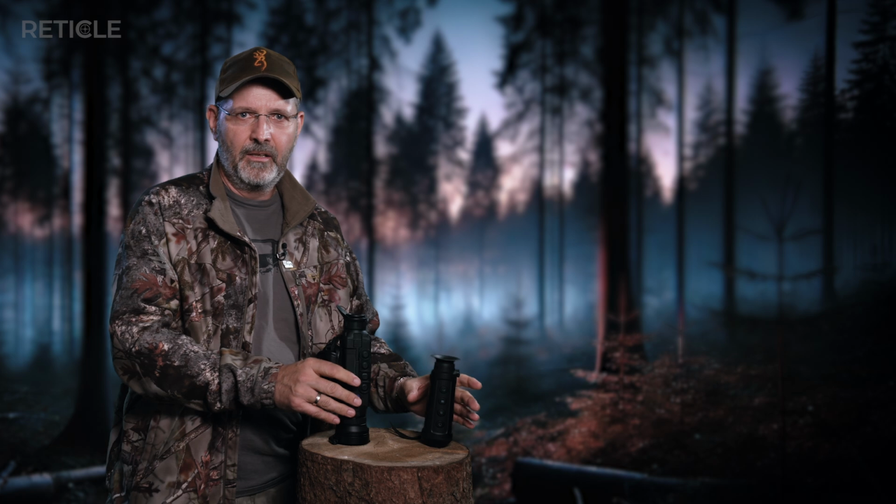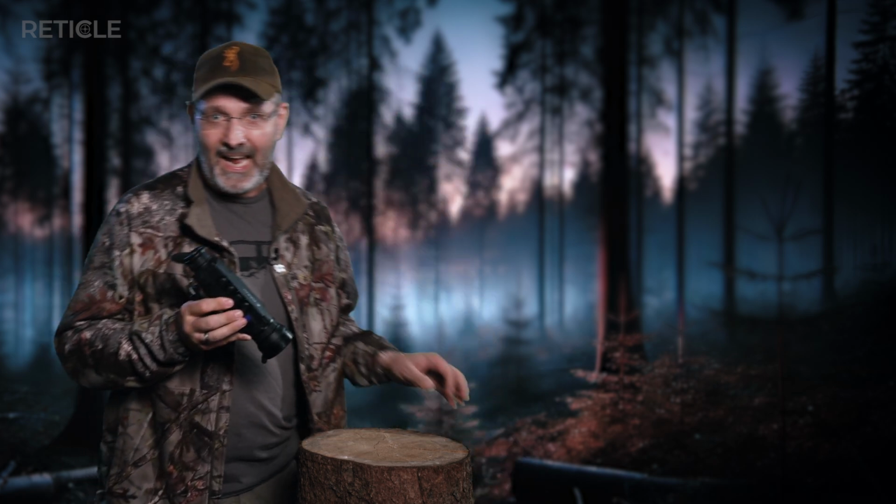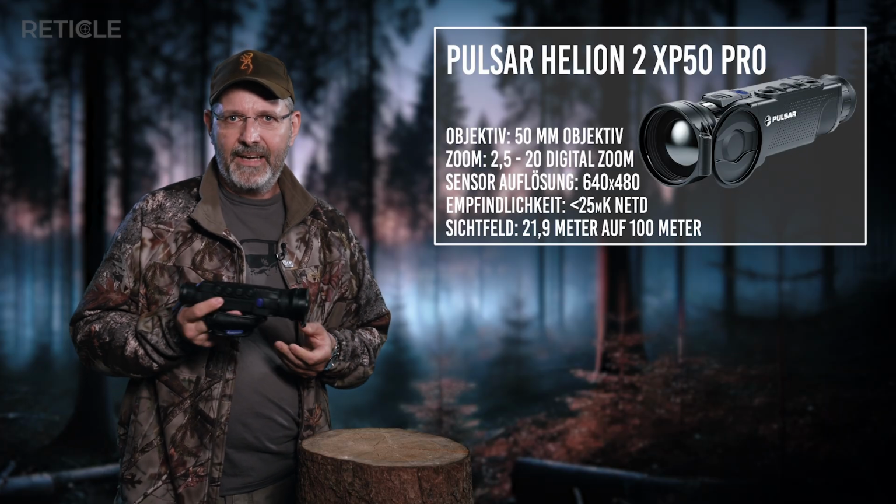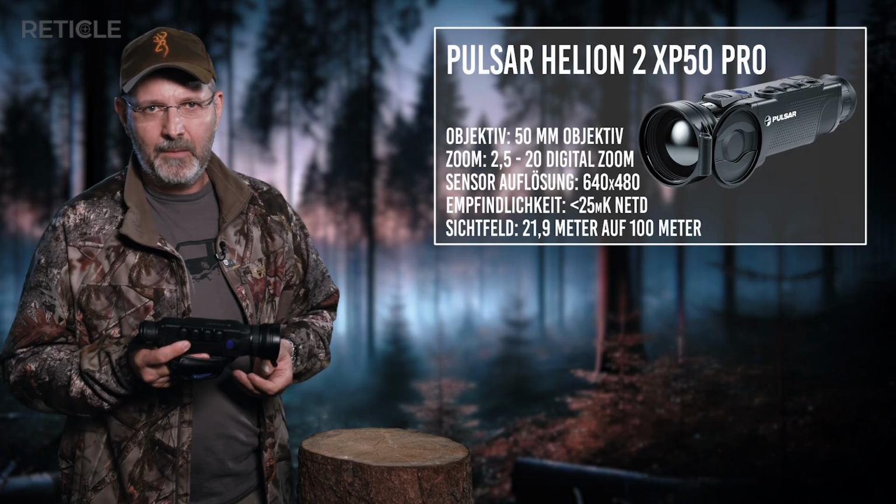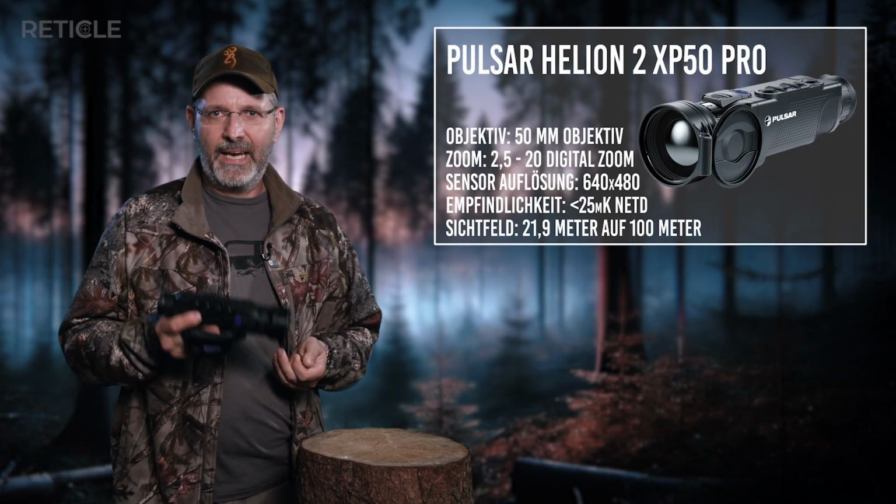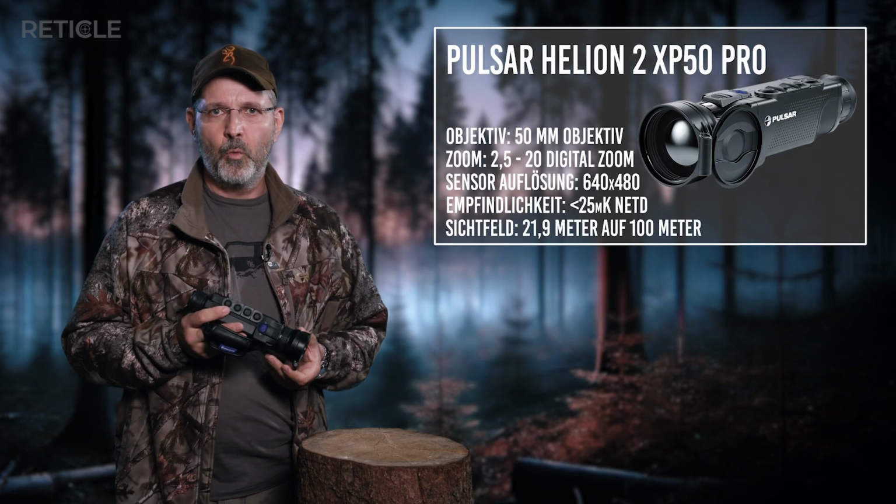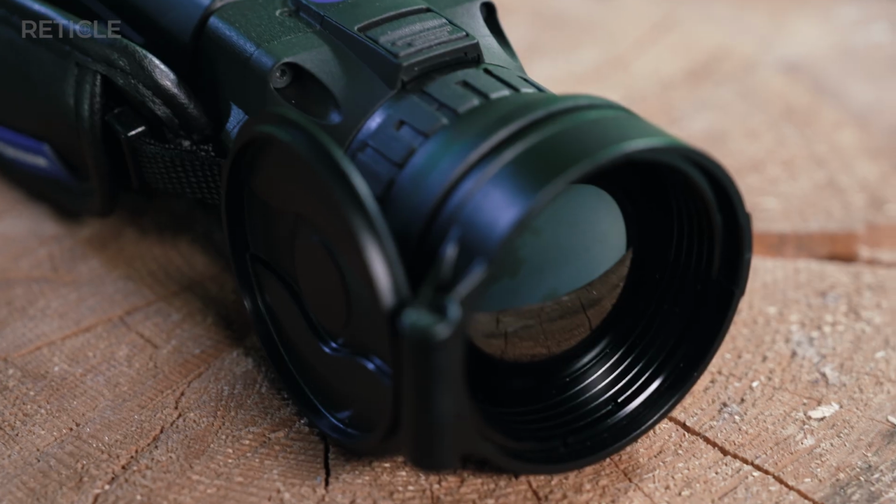All in all, this is a solid thermal imager. If you can get a good unit, a used one or a brand new one like I could get it here, an XP50Pro, go for it. Add a new battery and maybe a 28mm lens, and you've got a great setup for both field use and stalking that will serve you well for years to come.